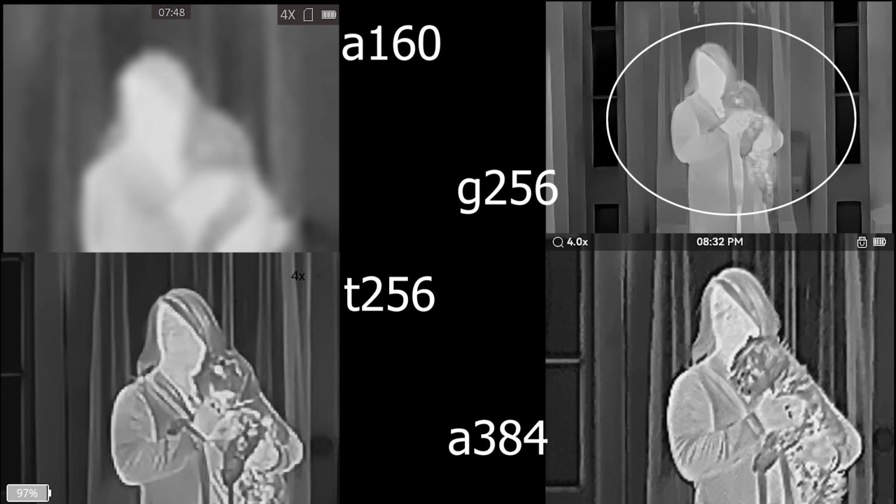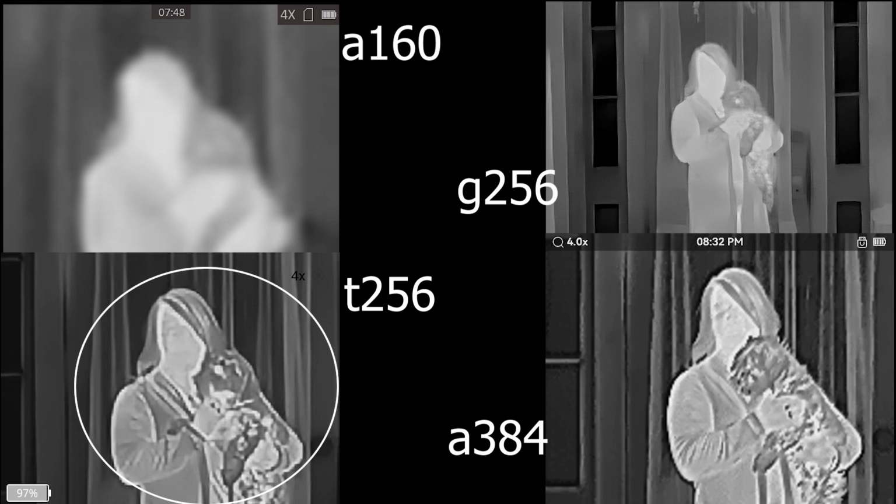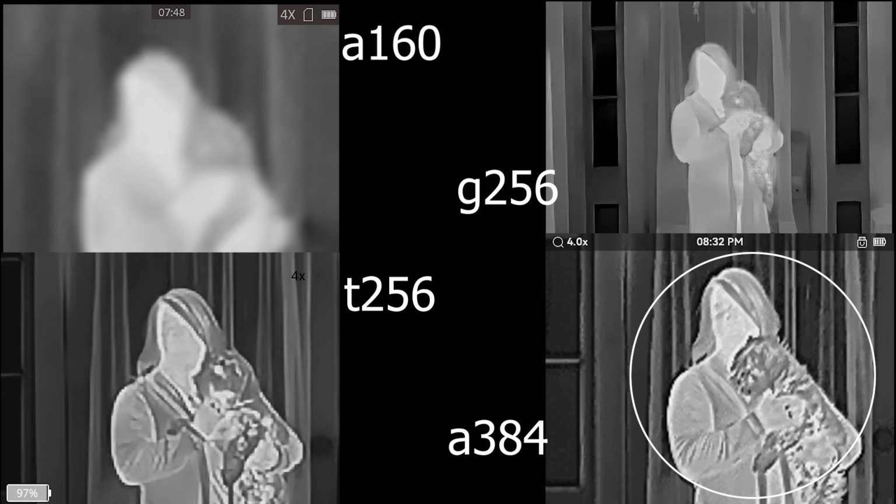Here you can actually see that she's holding a dog, and it's there and it's good. We do not have any facial details in this one or anything like that, but here we do. We're starting to get a little bit of facial detail and some definition. Now you can see my dog's blurred here because he was moving, but you can see more detail in Tina's face.